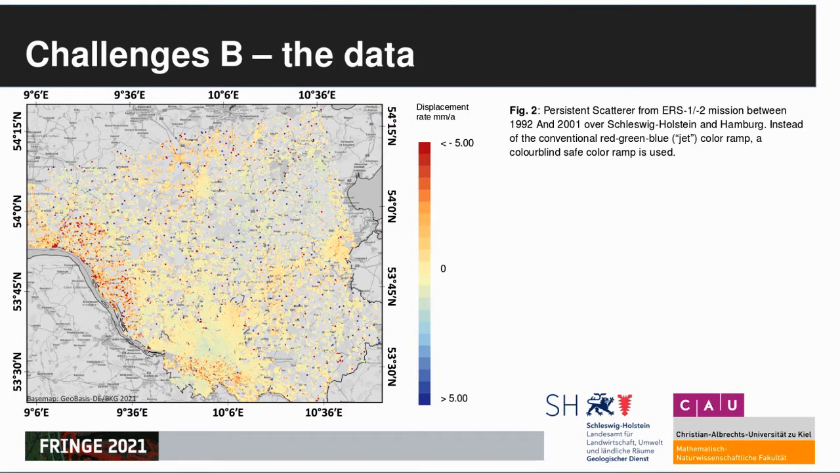Nonetheless, and as you already can see here, there's quite a lot of high-quality data on ground motion available, covering a period of time spanning from 1992 until now, gathered by ESA satellites ERS-1, 2 and Sentinel-1 respectively, processed to PS time series by the German Aerospace Center DLR. But there are still some critical facts to consider when dealing with this data in terms of very slow ground motion.